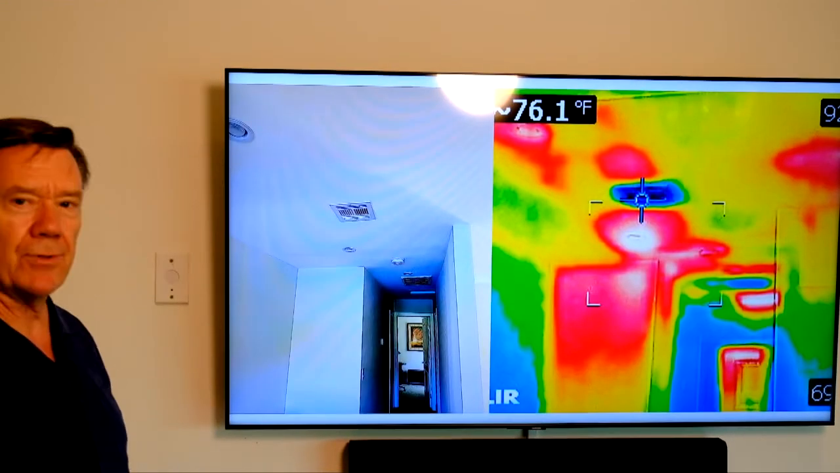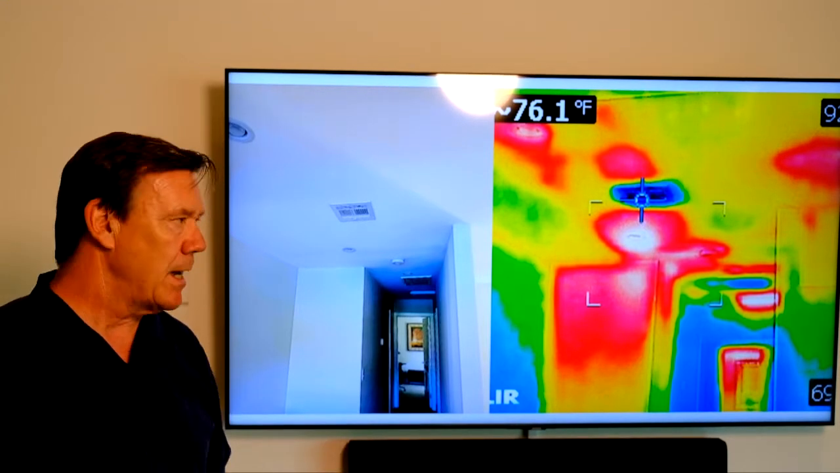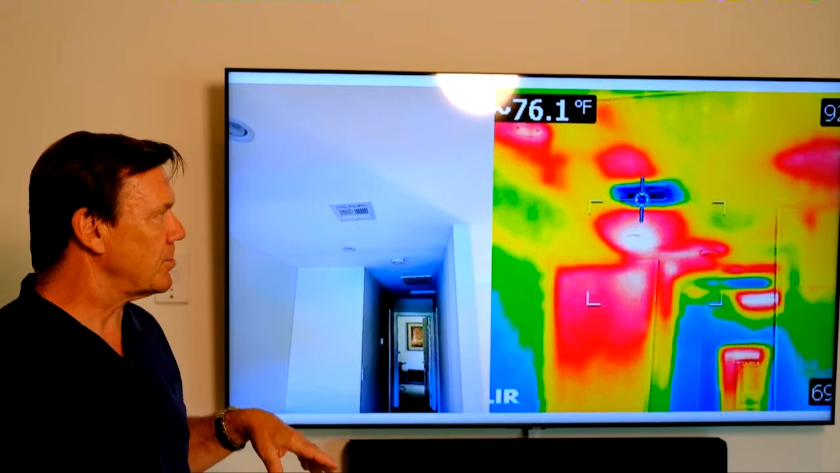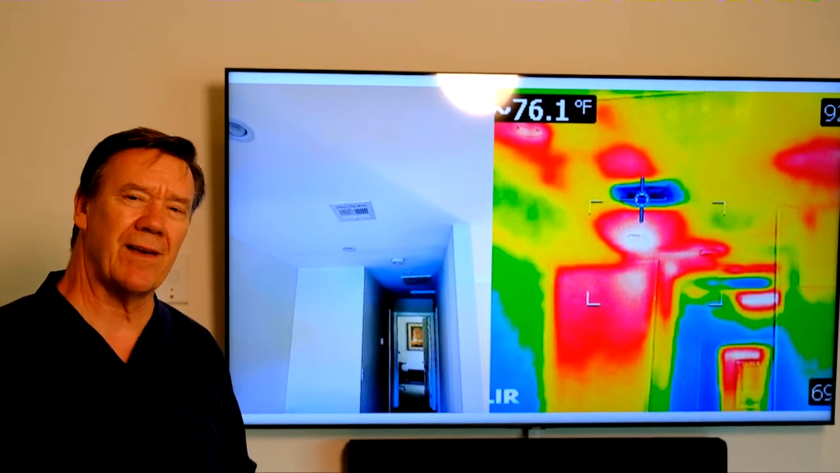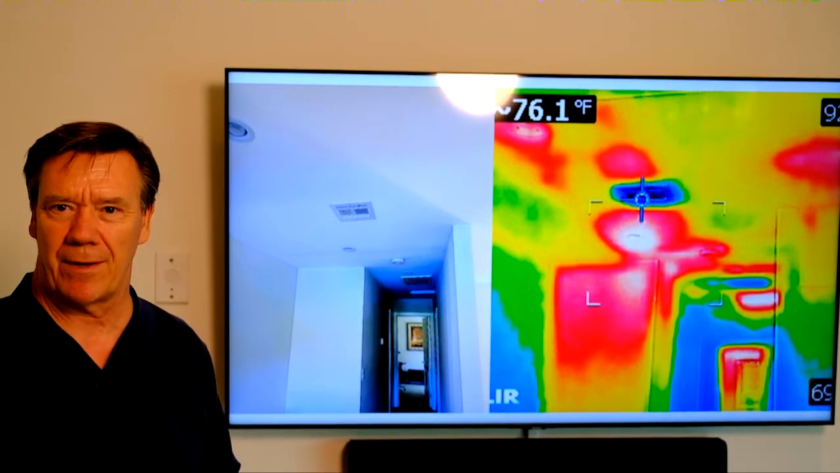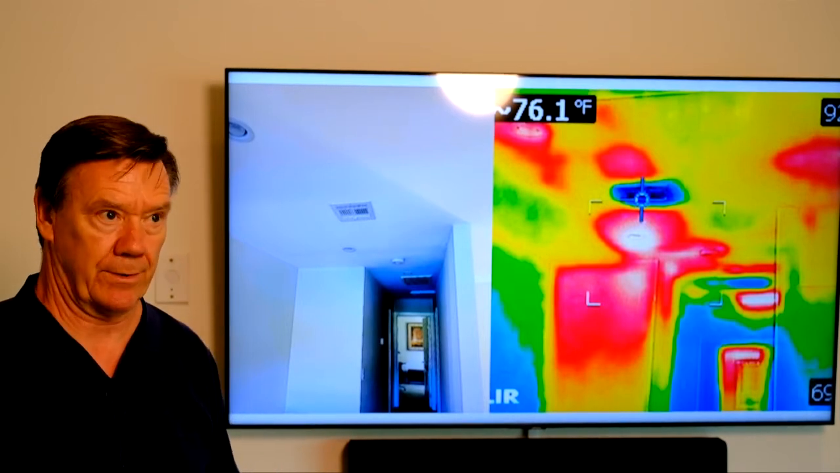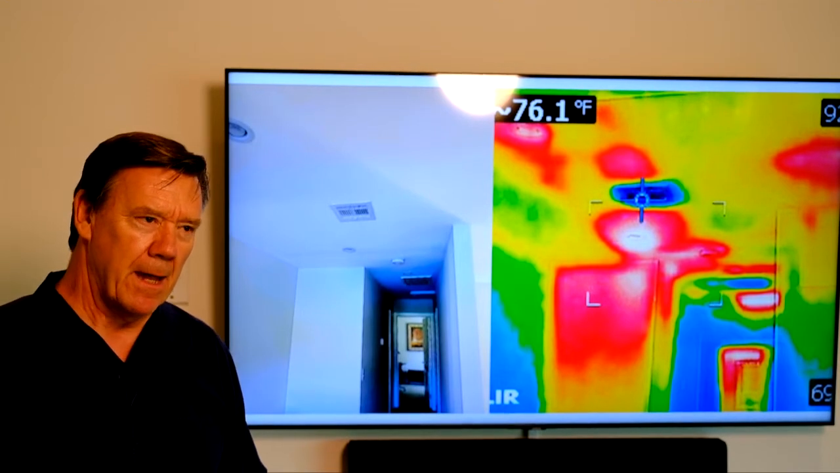Now let's go upstairs and take a look at the upstairs hallway. This is in the center of the house. You can see here that we've got a register. And what I want you to pay close attention to is the temperature at the top here: it's registering 76 degrees. Ideally, we want that air temperature coming out of that register to be somewhere in the 50s, certainly no more than 60 degrees.